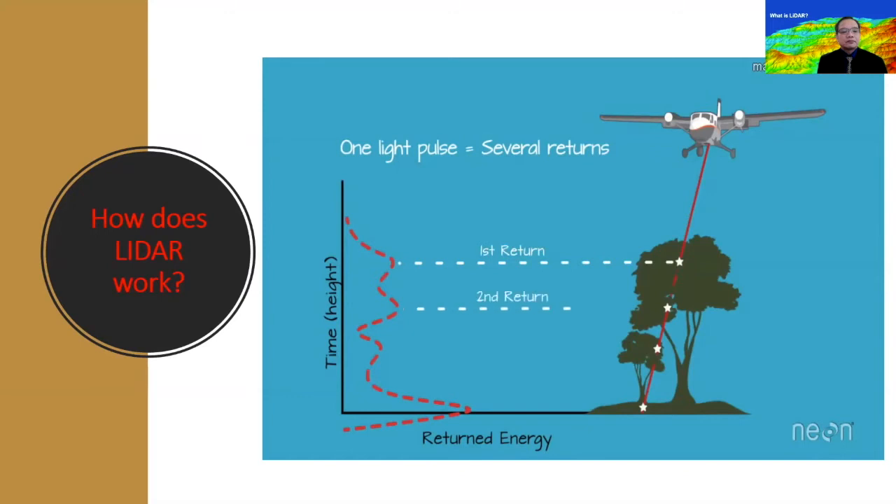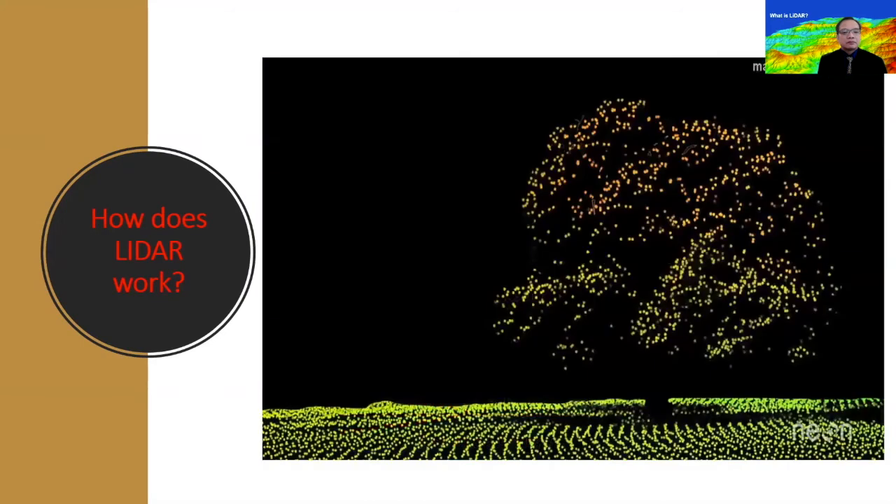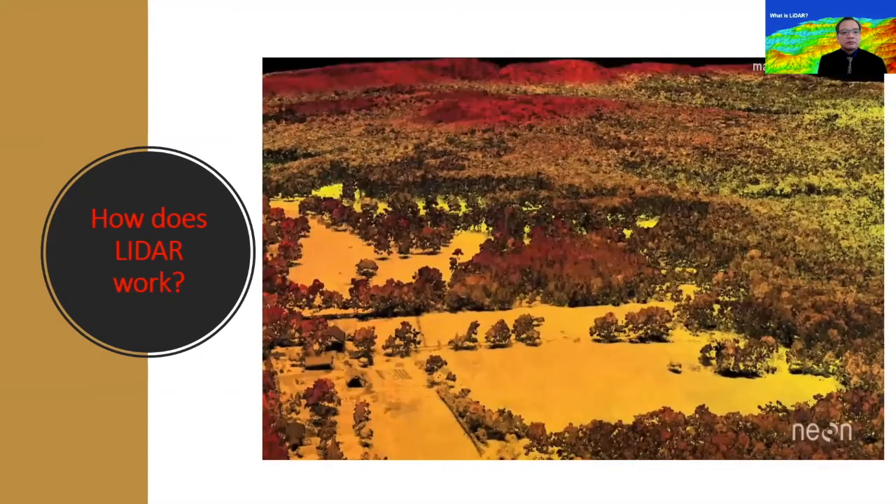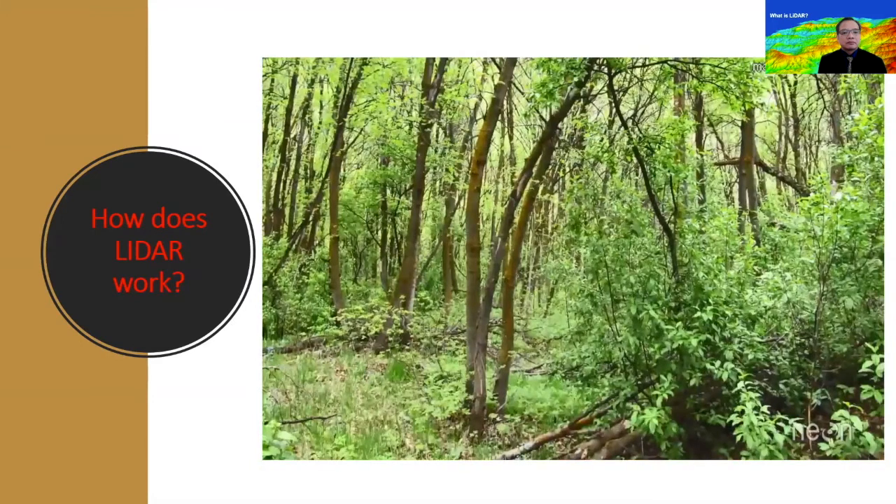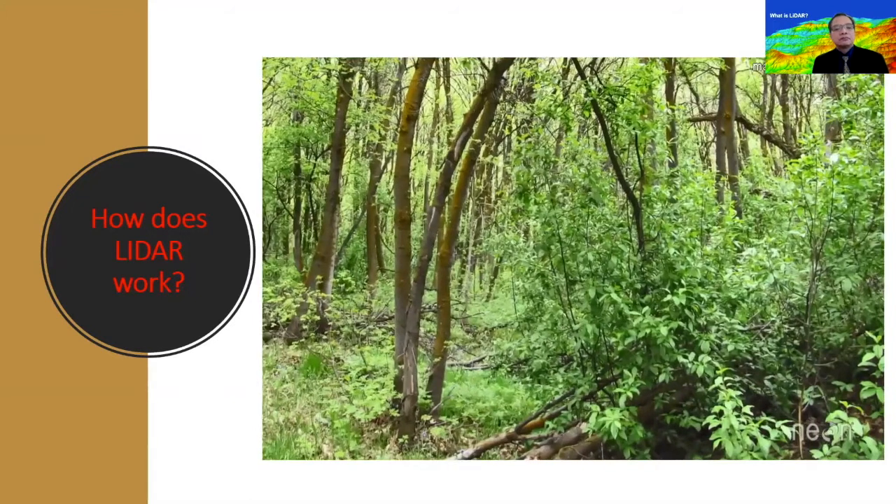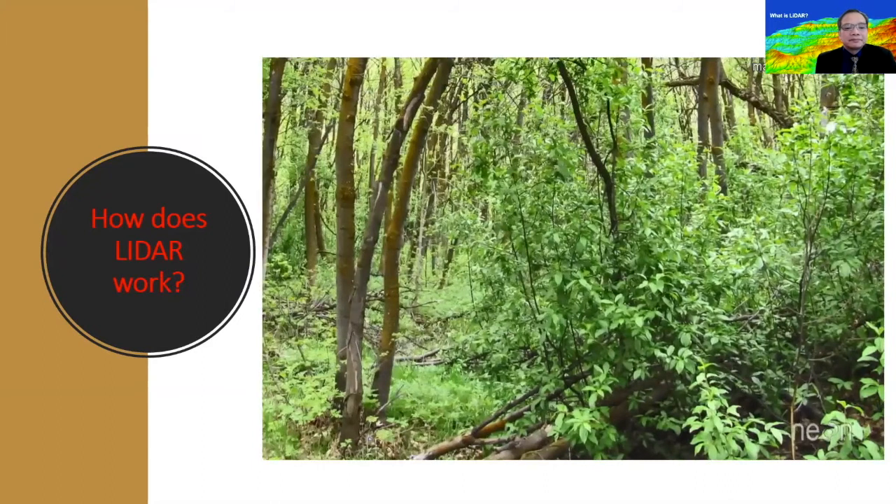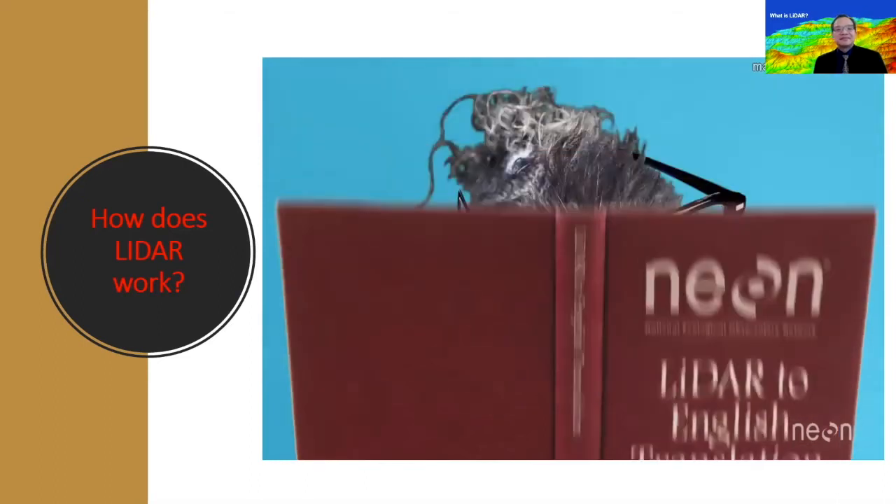These returns from within the canopy tell us more about what's happening inside the forest, or the forest structure. For example, they can tell us about the shape of the trees, or the density of the leaves on the trees. They can sometimes even be used to estimate whether there's shrubs below the trees on the forest floor. But we'll save that topic of using LIDAR to estimate forest structure for another video. And now, my friends, you know how a LIDAR system generally works. And also, you can consider yourself fluent in the language of LIDAR.